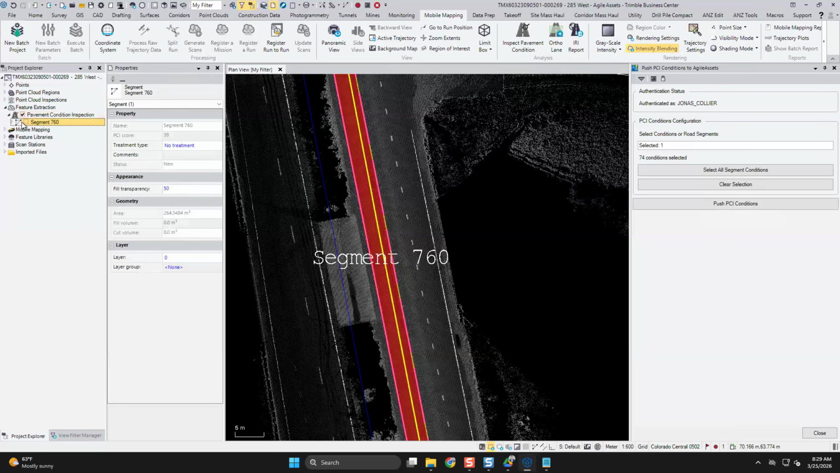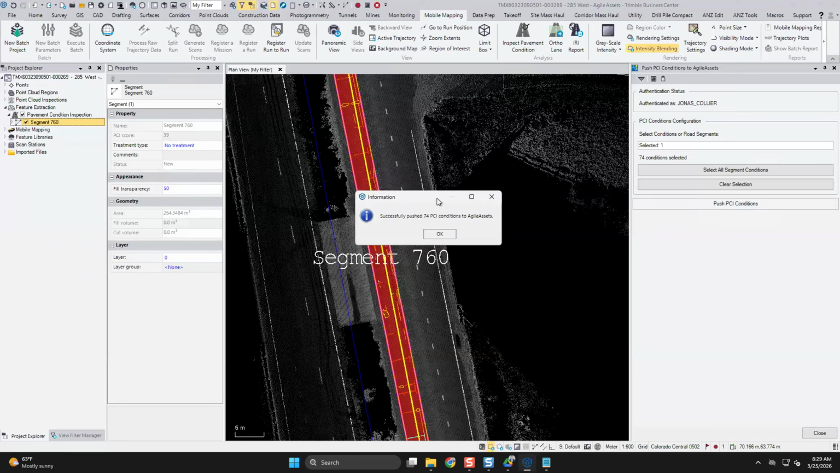If you only want to include a certain segment into this AgileAssets framework, you could click the segment ID under the Project Explorer. From here, you'll want to select Push PCI Conditions, and TBC will acknowledge how many conditions have been pushed to the AgileAssets framework.